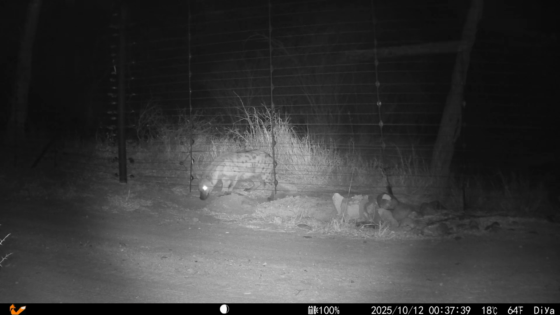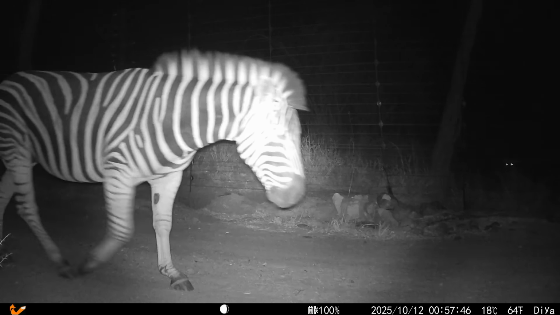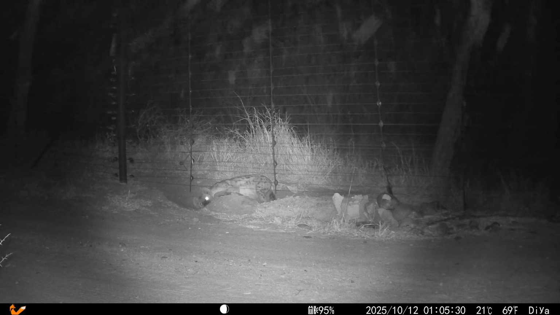Just after midnight, a massive spotted hyena started digging on the southern side of the fence. Periodically, she would be joined by another spotted hyena, and she even got interrupted by a zebra at some stage. Her persistence, however, never wavered, as she kept on digging and digging and digging. Even when the hole seemed big enough for her to easily crawl through, she kept on digging.